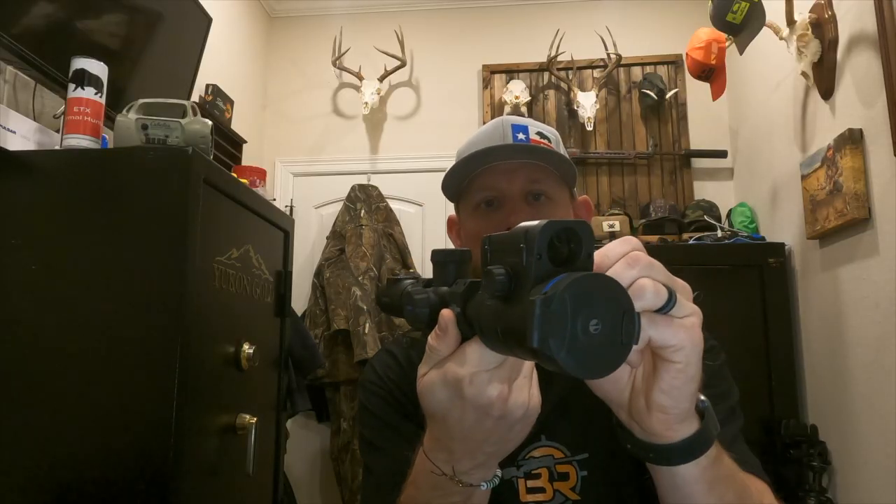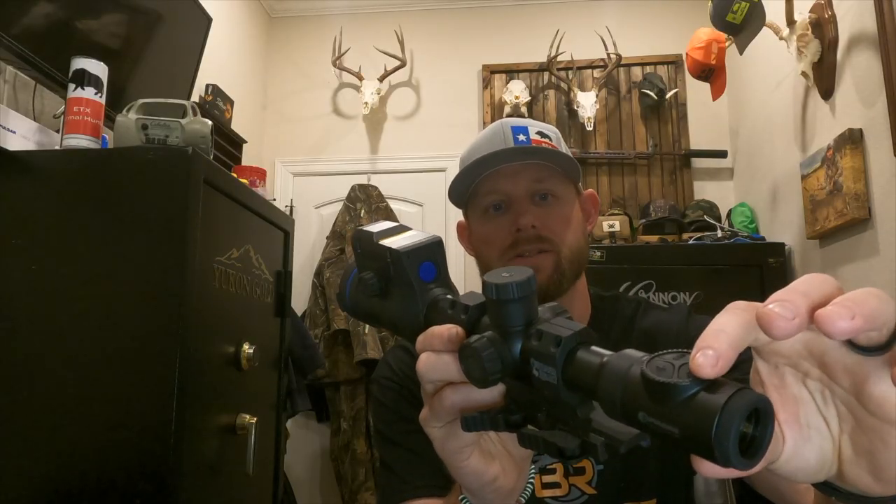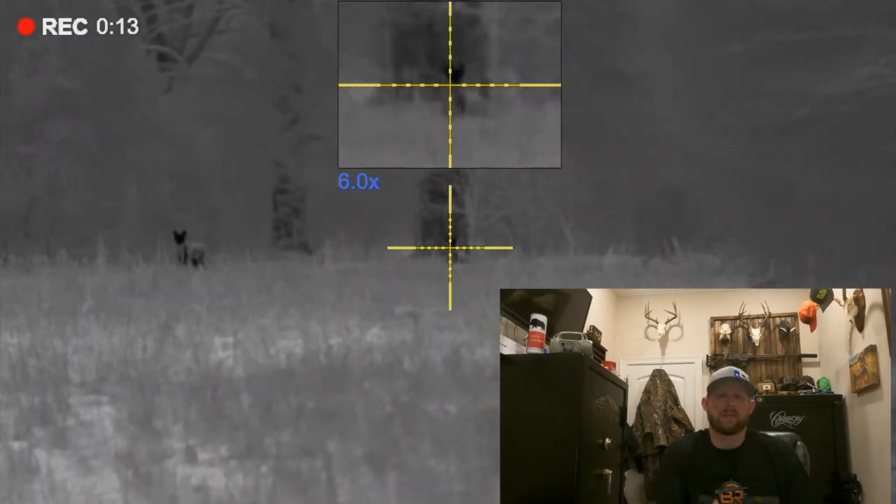You can focus the scope with this little knob right here. Power button is right here on the model. So on the LRF models, the power button's here. On the non-laser rangefinder models, the power button's down here in place of the rangefinder button. That's kind of a walk around of the scope. Kind of want to just give you my thoughts.